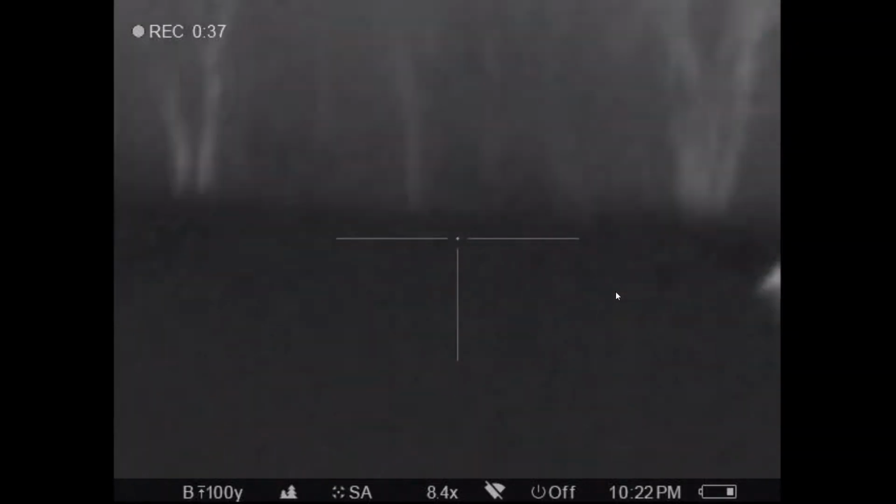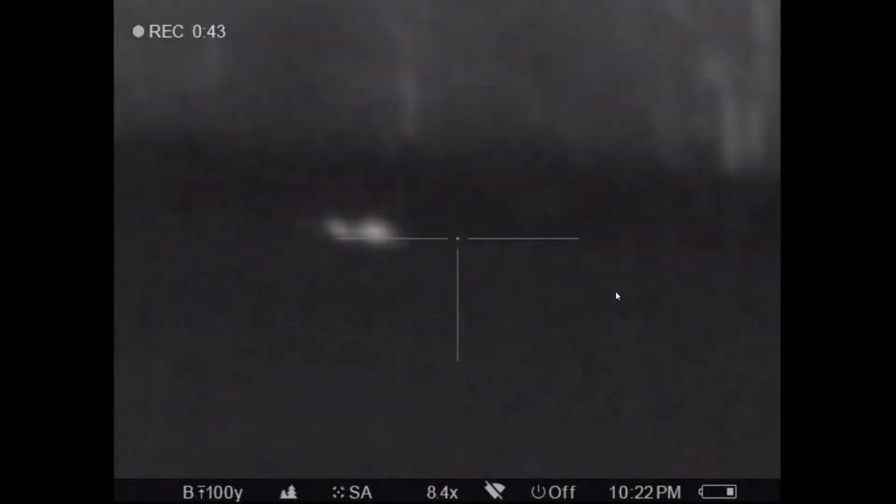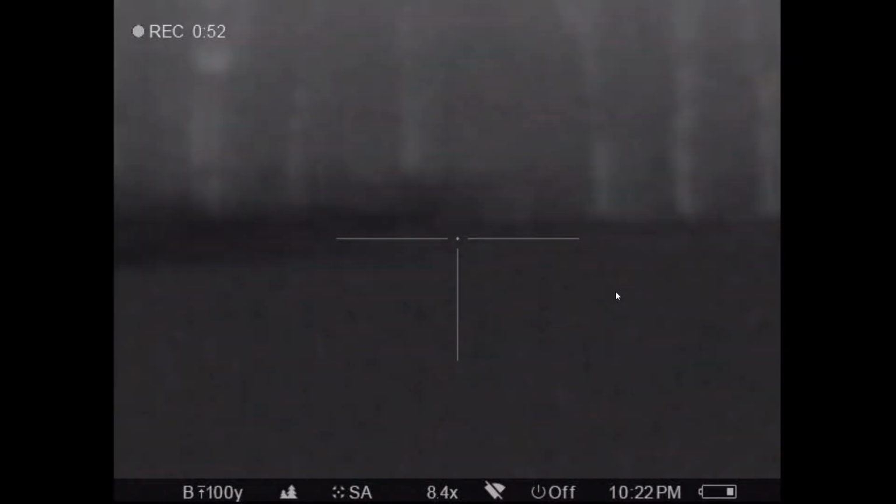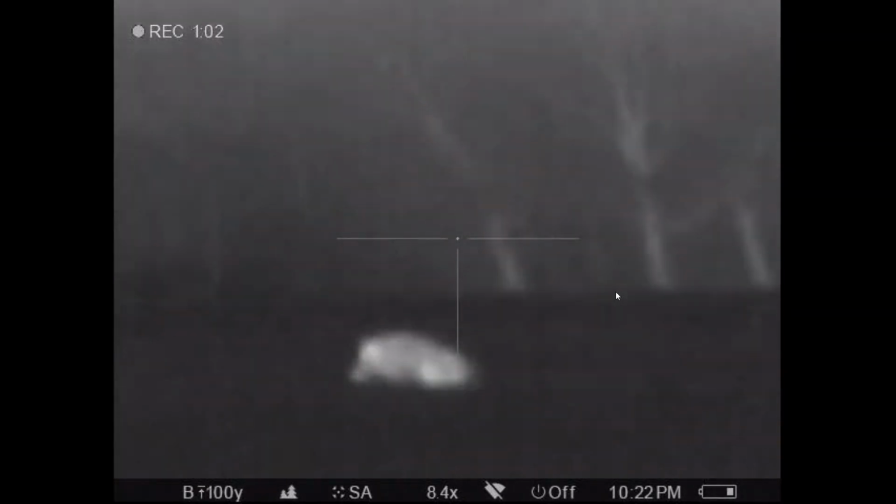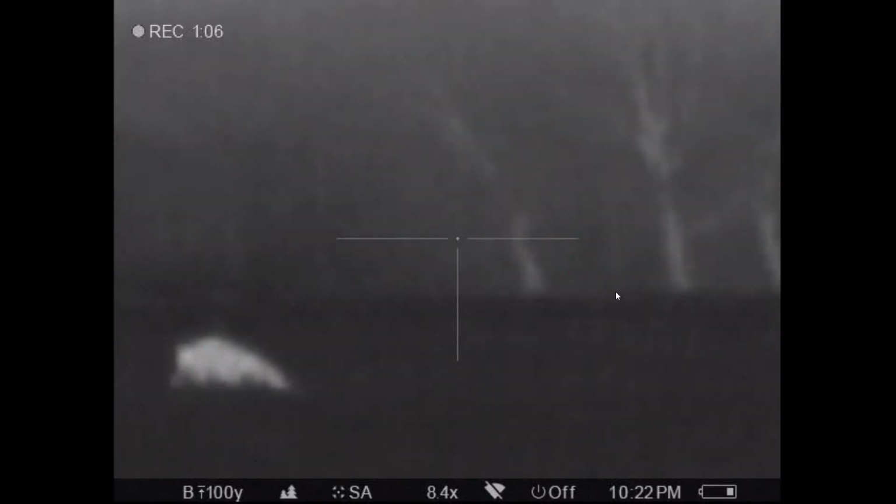Knocked him down, but do you see him get up? Gets up and starts running. Lead him just a little bit. He goes down. I had to shoot him twice. Now, I don't know who shot that one. He's hit. We didn't actually find him, but I thought I saw him go down. That hog right there, that is Boss Hog. Somebody's going to shoot him right now.